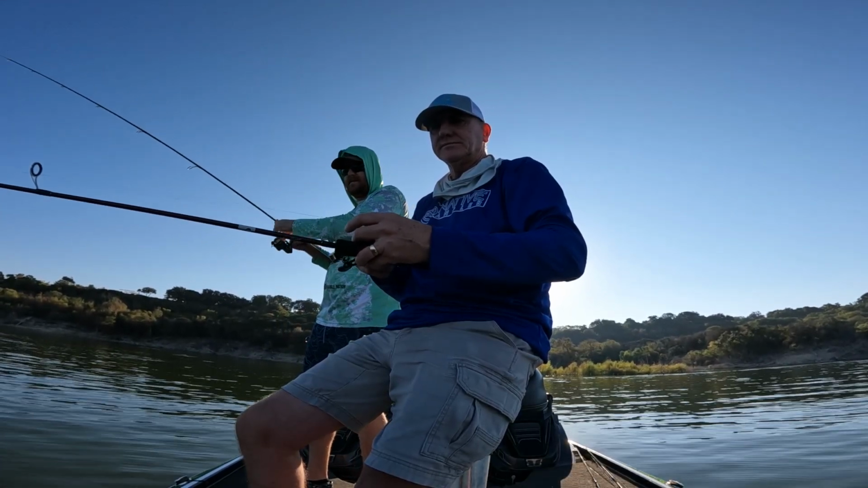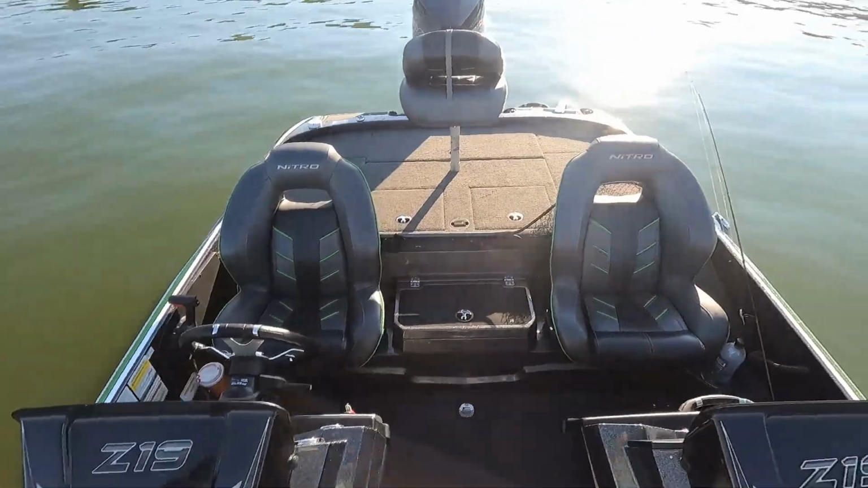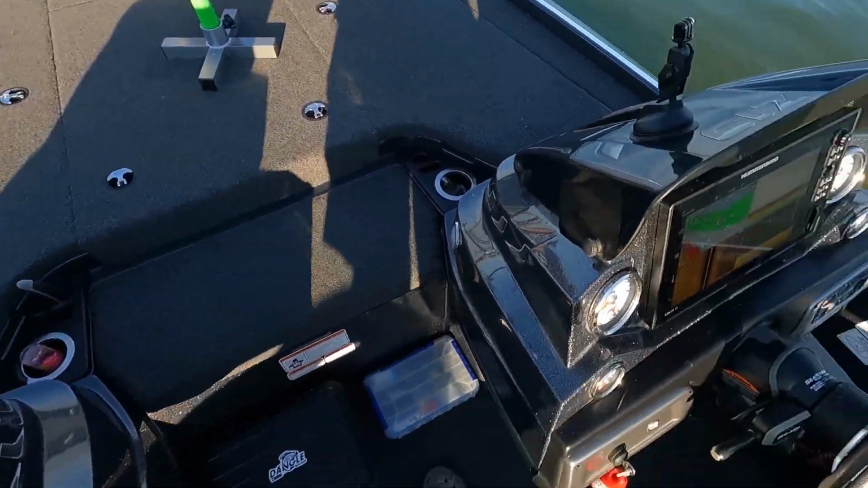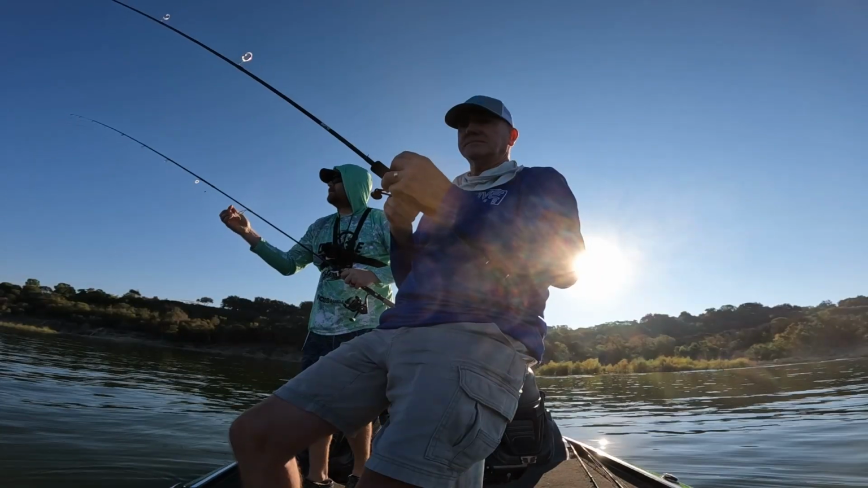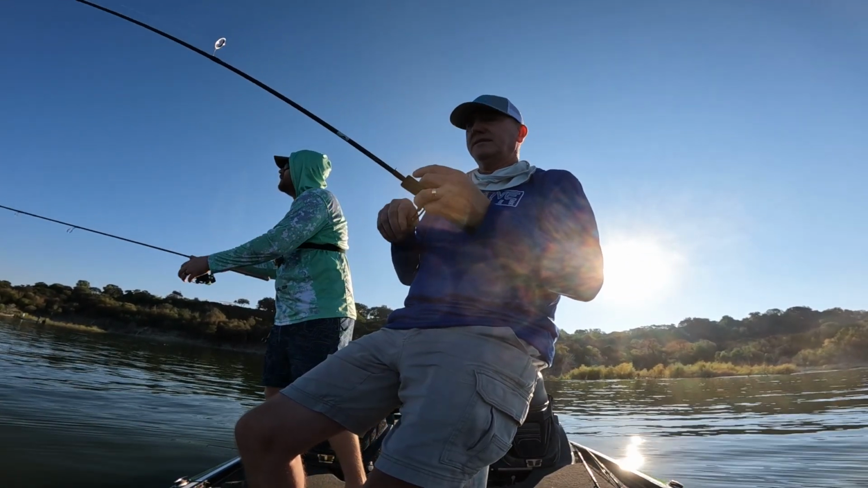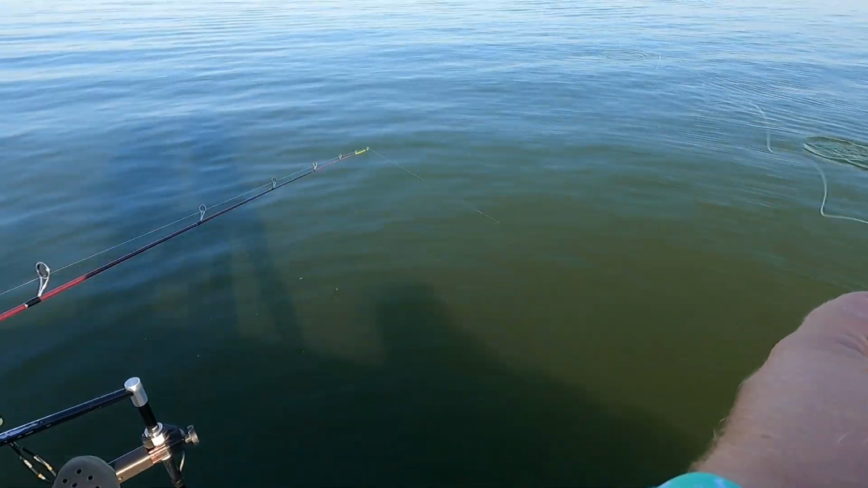Oh, let me switch over. So remember, I keep that plastic one here. So let me try plastic. They may want that instead. So let me switch to that real quick. They're hitting it like a bluegill. Yeah, are they? Let me try this plastic, guys.